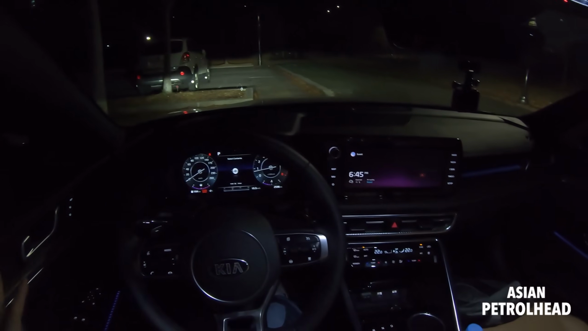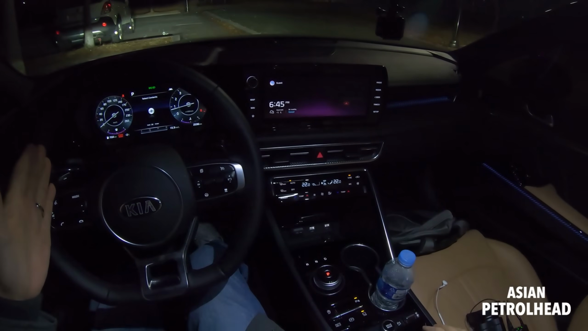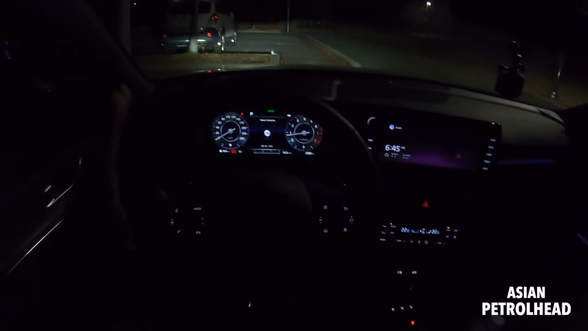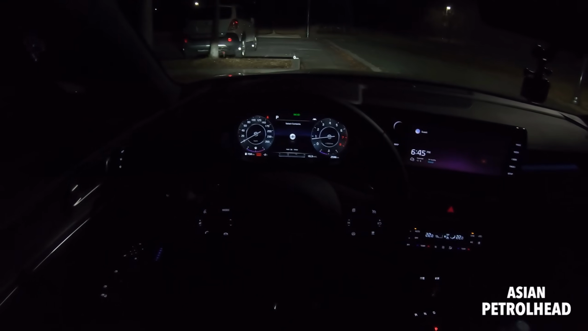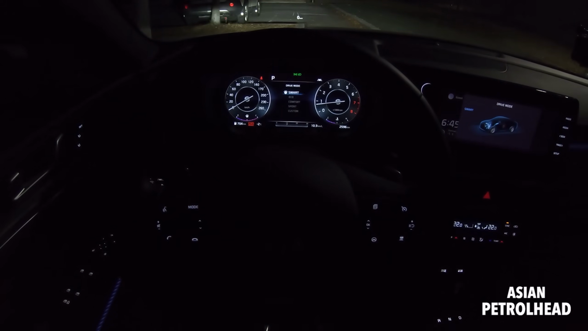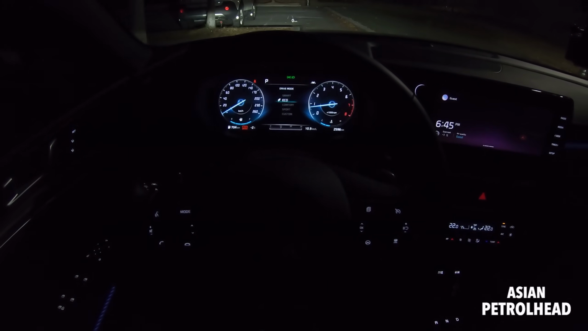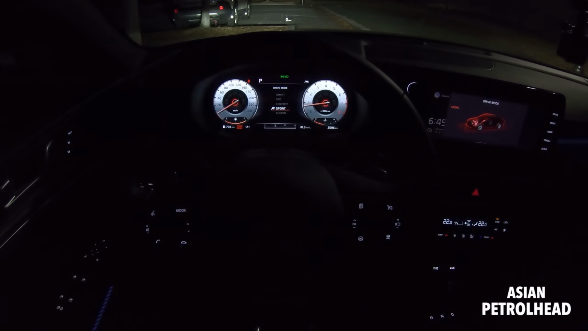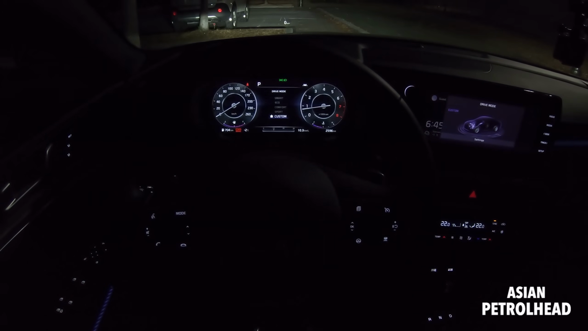Okay, so the gauge cluster, 10.25-inch infotainment. I mean, the gauge cluster, let me just show it to you. We have drive modes. Let's start from Smart, Eco, Comfort, Sports, Custom.